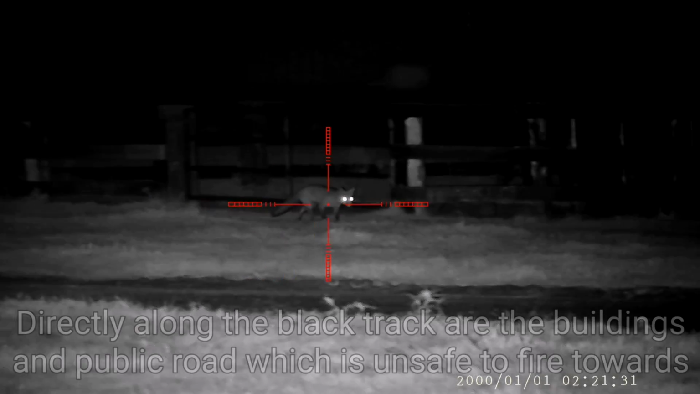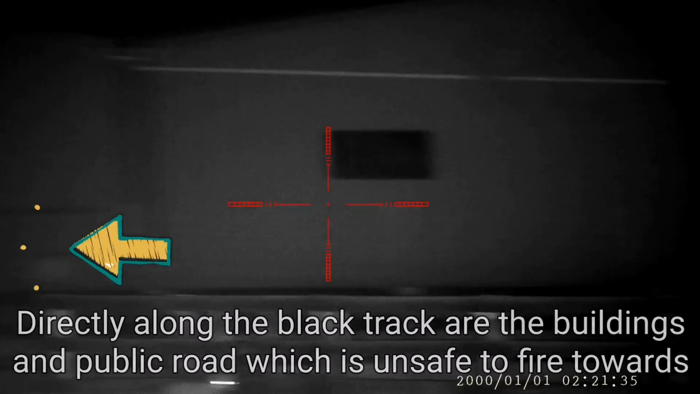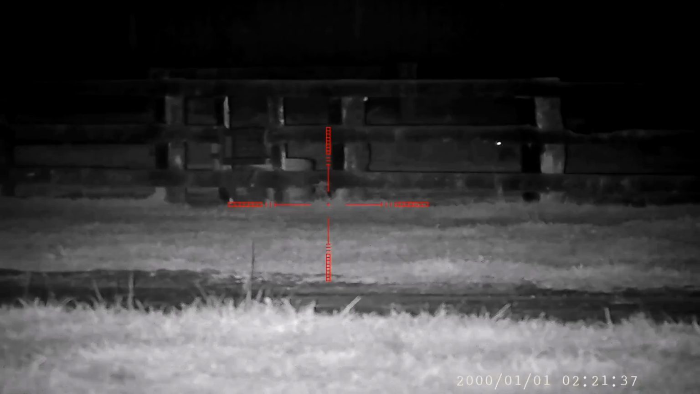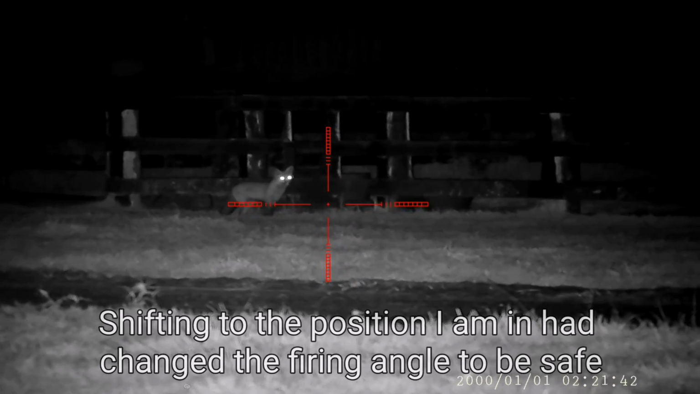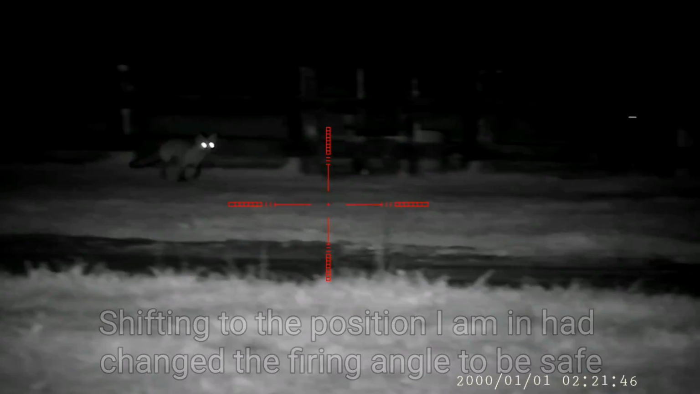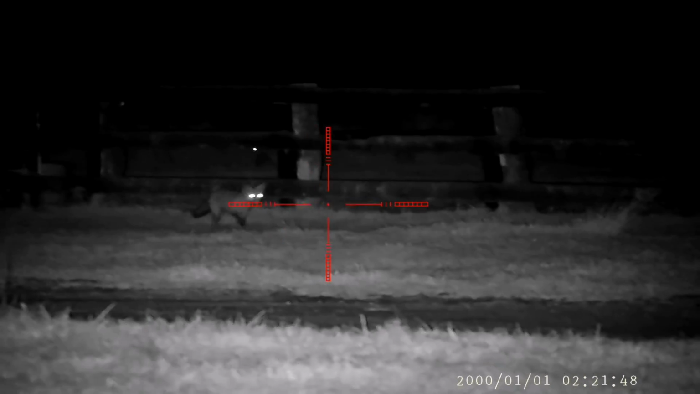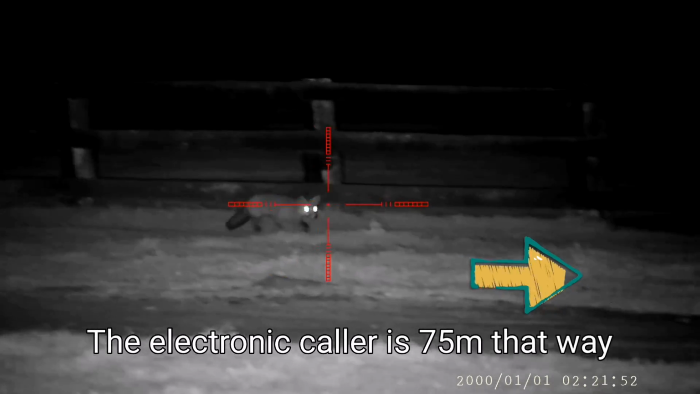So what I've done is I've zipped over to the right about 50 metres. I've dropped the predator caller over there. I've then gone back about 75 metres to the left to get a good angle away from the road and out of alignment with the property. And yeah, I've pretty much just put the predator call on. I've run vixen in heat and this fox has come trotting pretty quickly straight in.